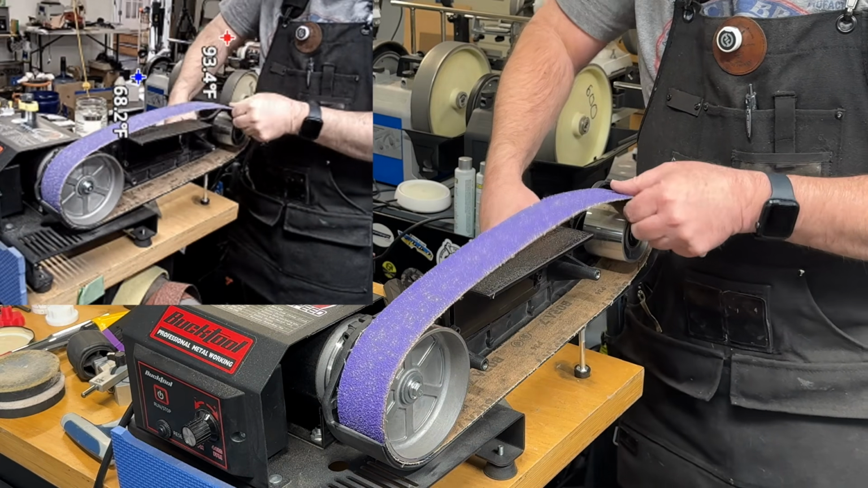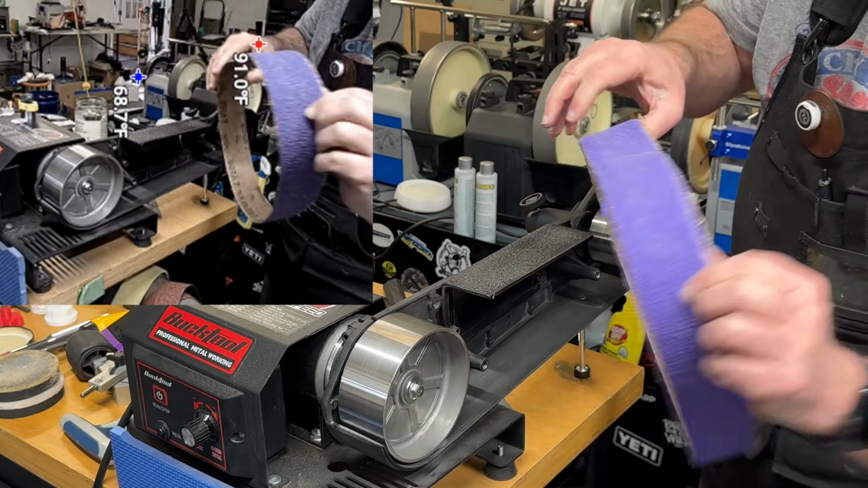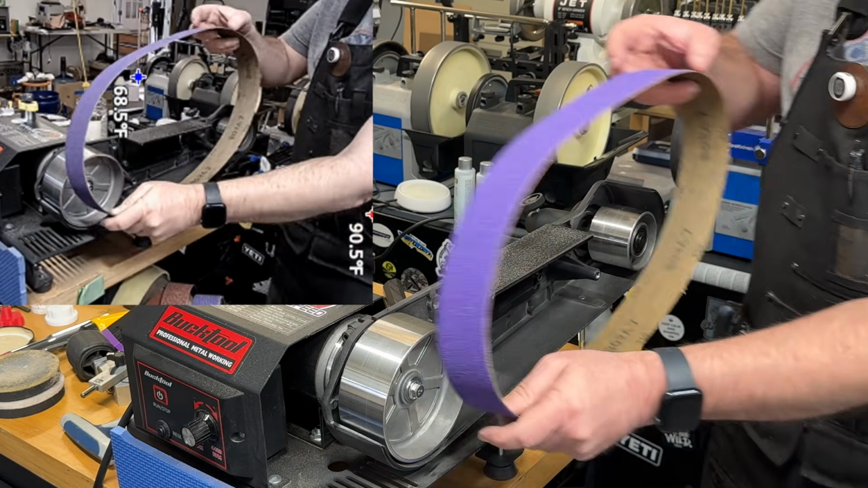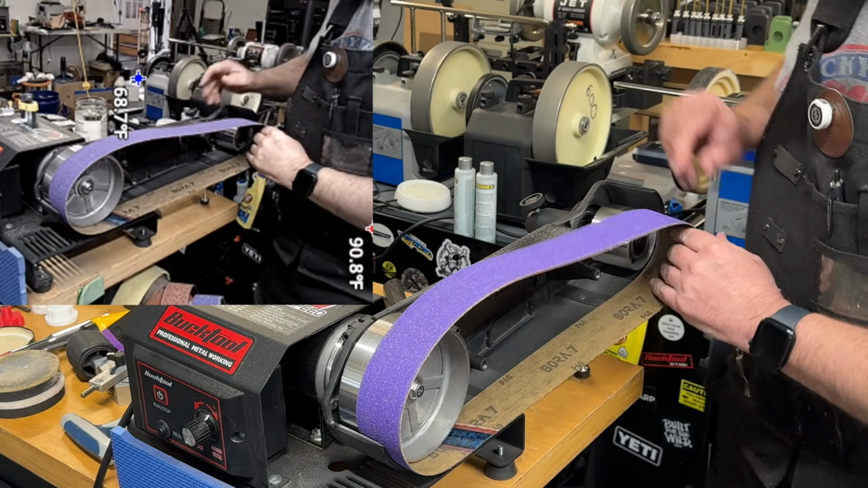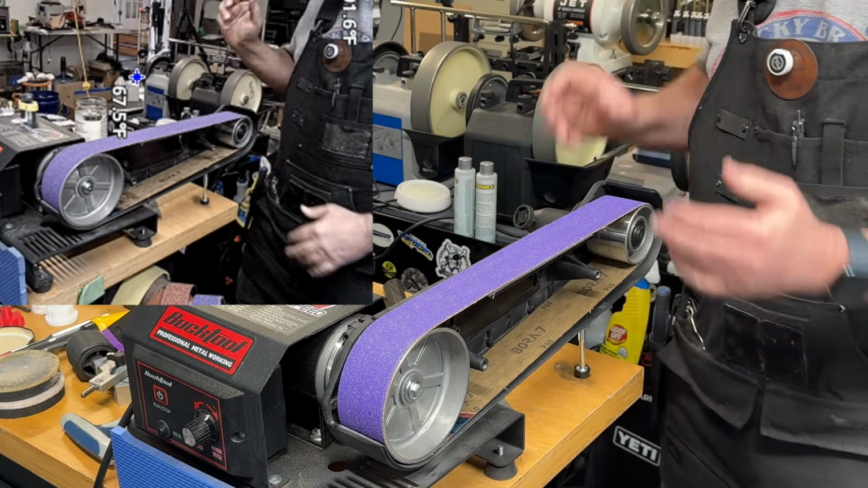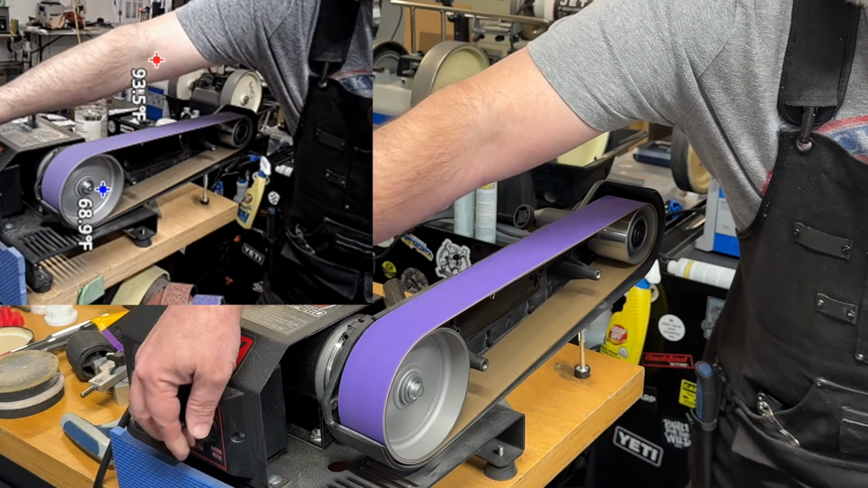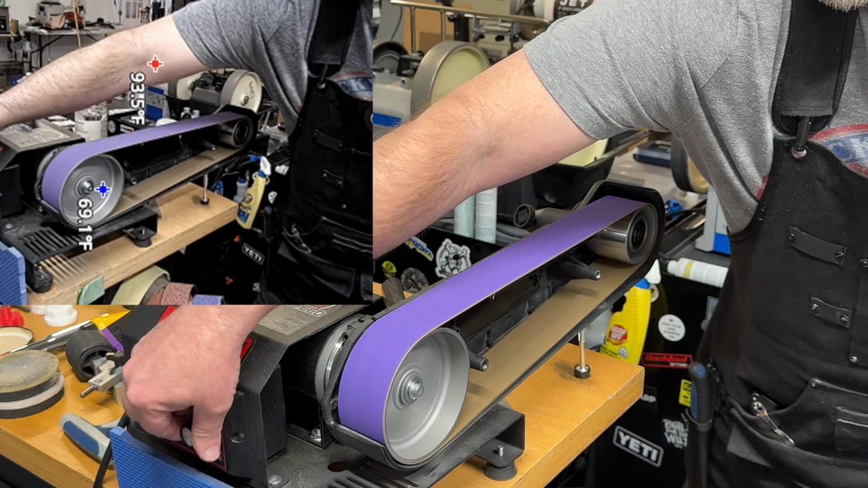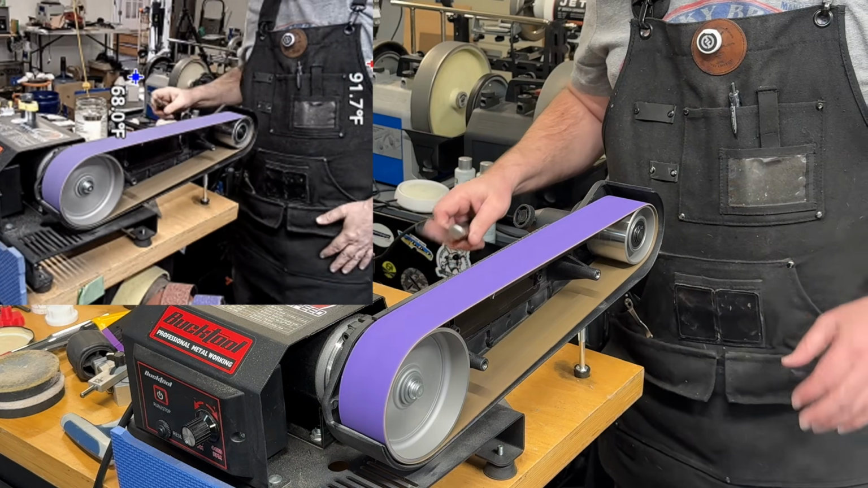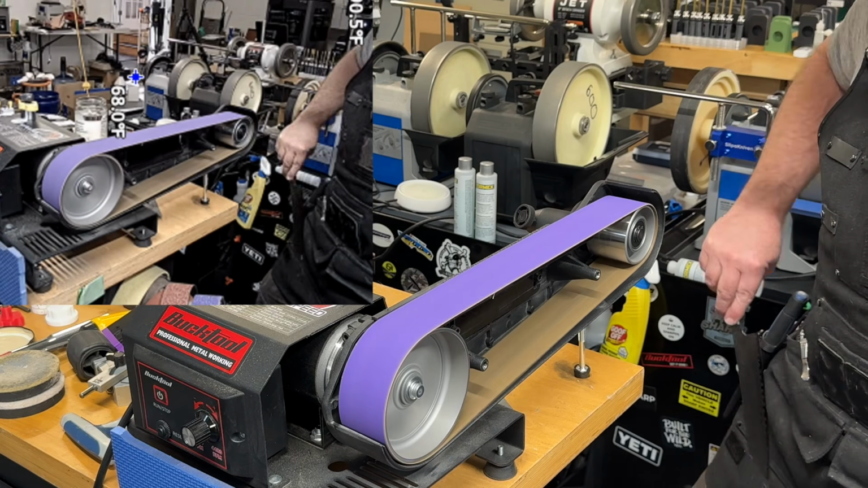Okay, now I'm going to switch to my 60 belt. You can see these Bora 7s, they just fit on here. They actually do grind a little bit away there, but with the original wheel, it will fit. It's just enough. And you can see I'm not anywhere near full speed either. I'm keeping my speed at a medium rate. I'm going to get an RPM detector so I can get an exact rate of speed on this machine.